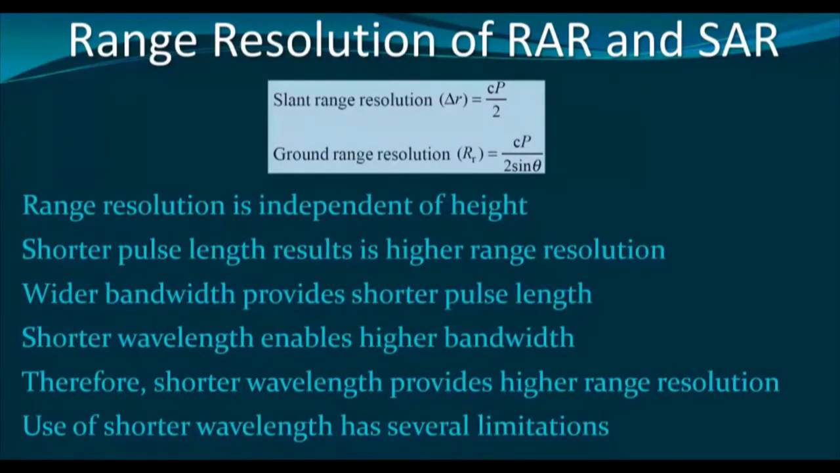Now, shorter wavelength is not always desired. Why? Because shorter wavelengths will be affected by the atmospheric particles, clouds, water vapors. Therefore, we cannot reduce the pulse length as much as we want, rather a balance is maintained.